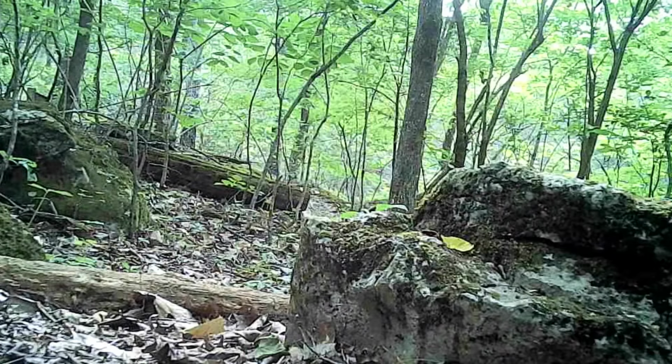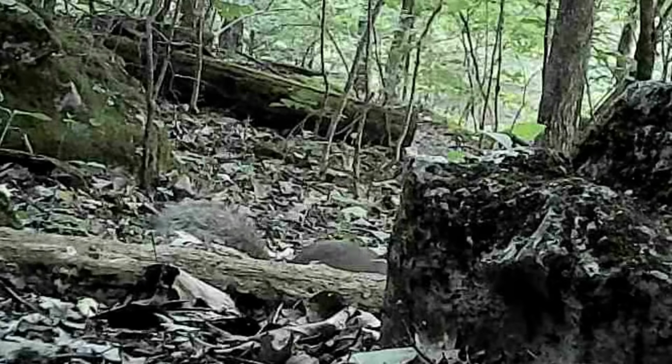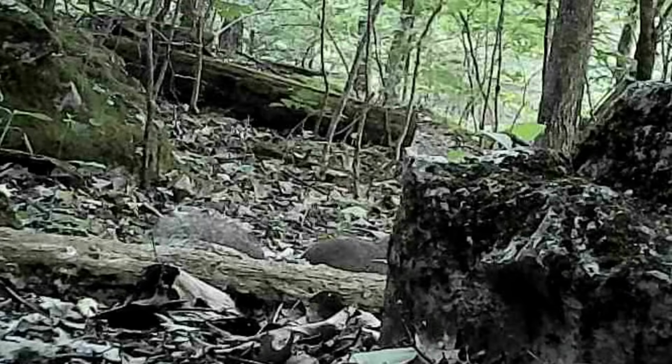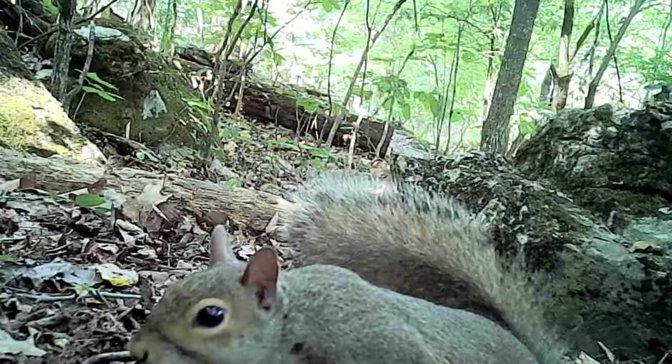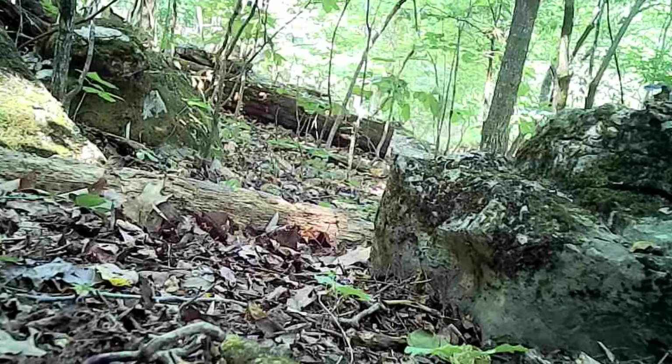Got to check things out as he moves on through. Right on the camera. And of course, little Ricky. This is his spot. He's digging in something. But he's got to say hi every once in a while. Moving on.